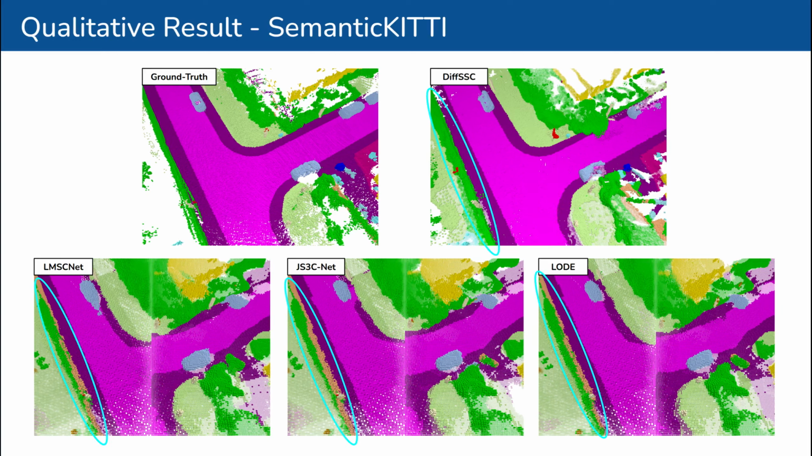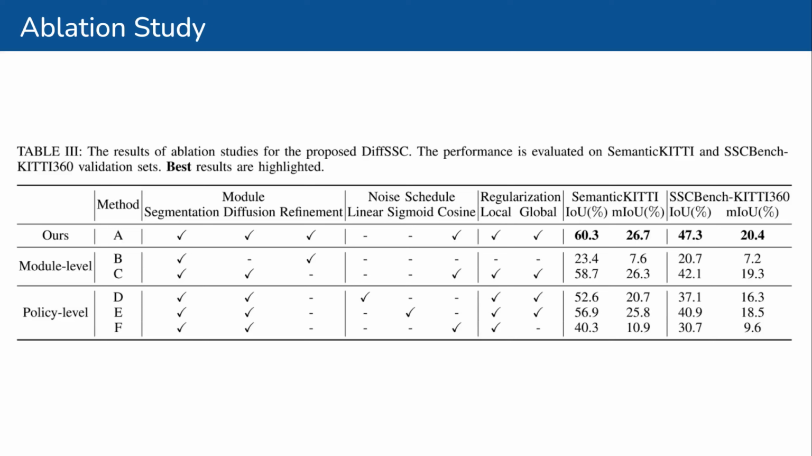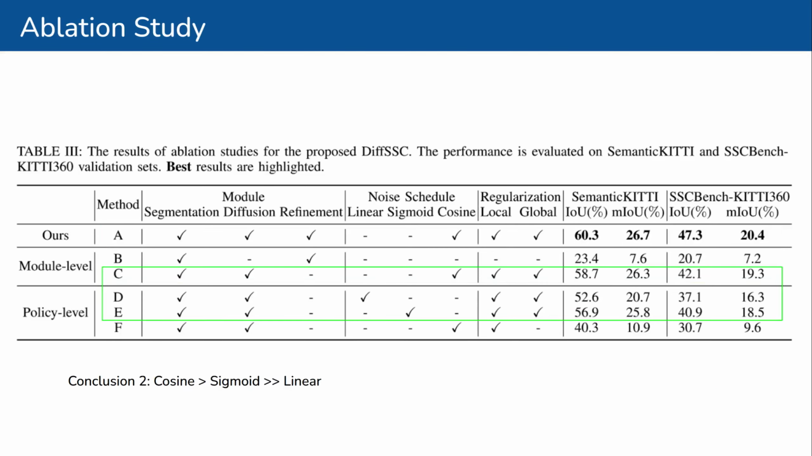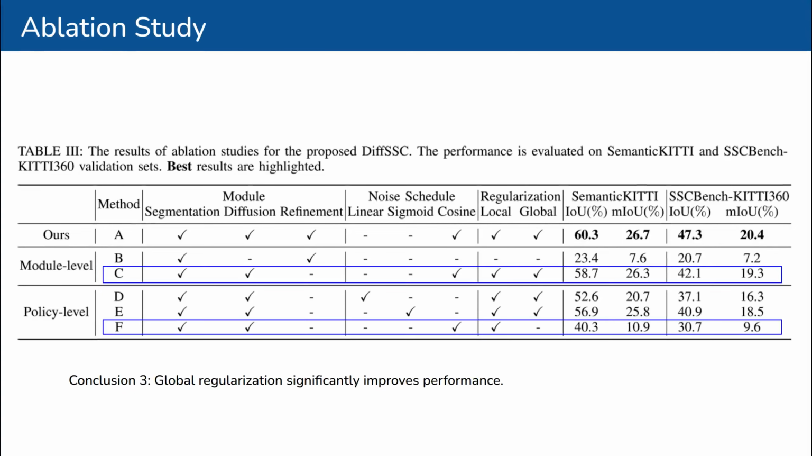We conducted ablation studies at both the module and policy levels. Comparing A, B, and C reveals that the performance is mainly driven by the diffusion model, with the refinement stage only slightly enhancing the density. C, D, and E reflect the noise schedule, and C and F demonstrate that global regularization significantly improves performance.